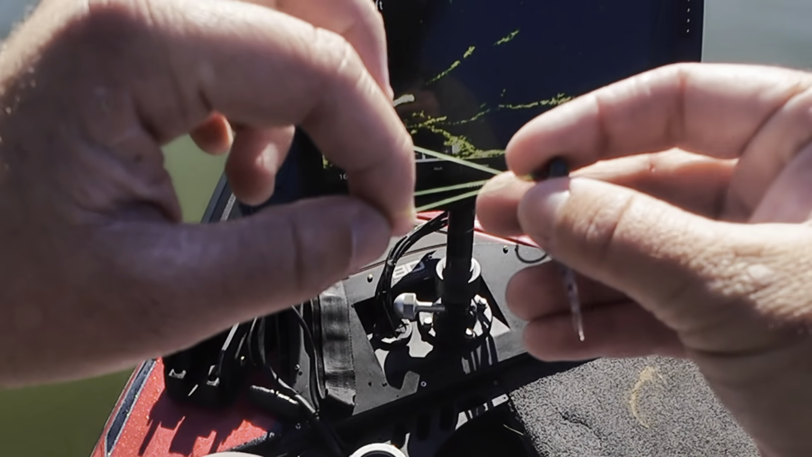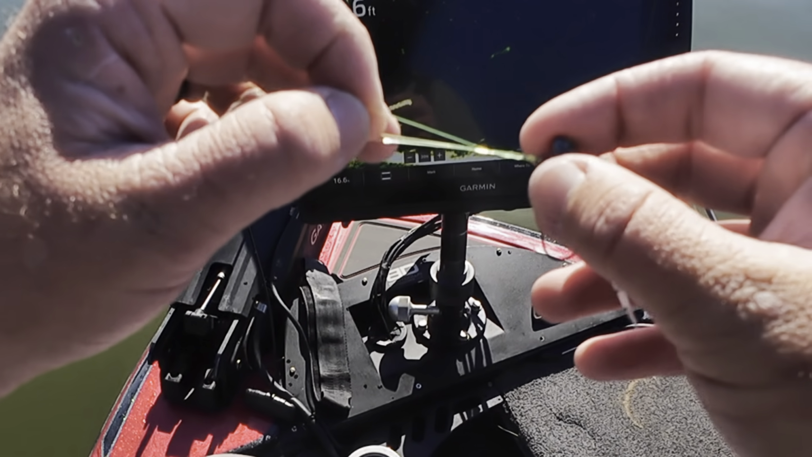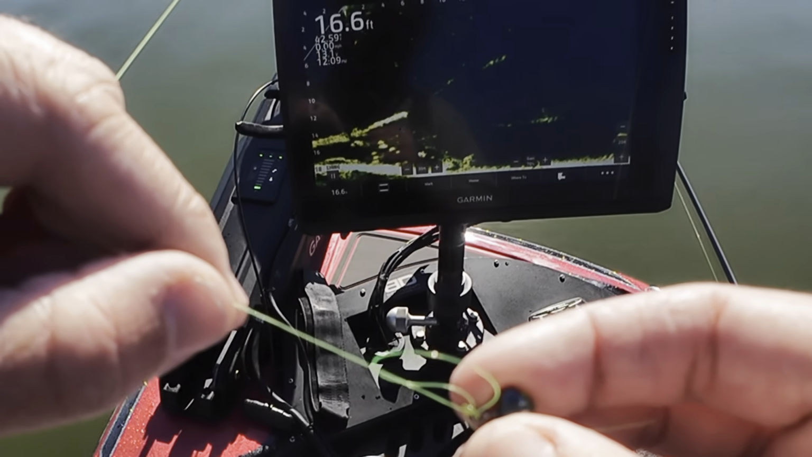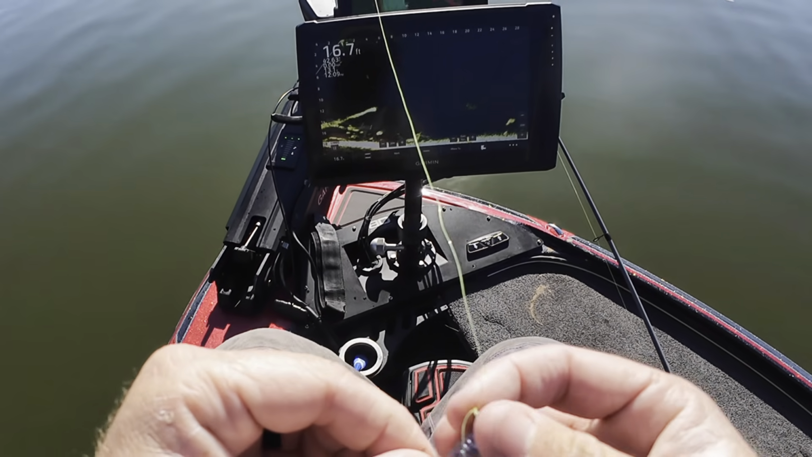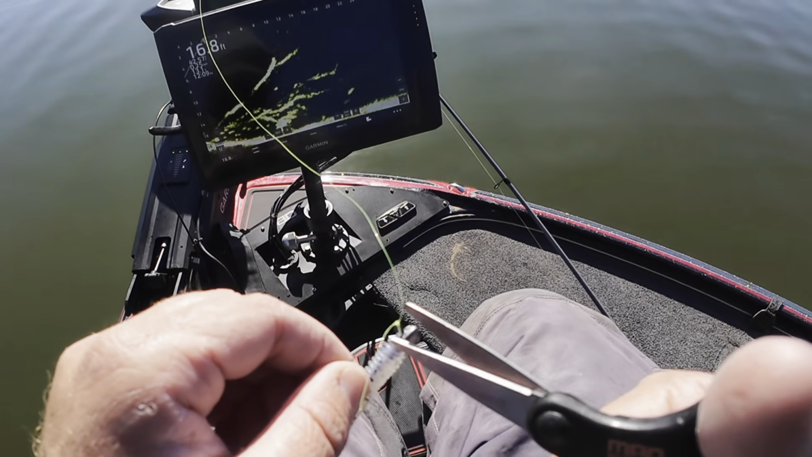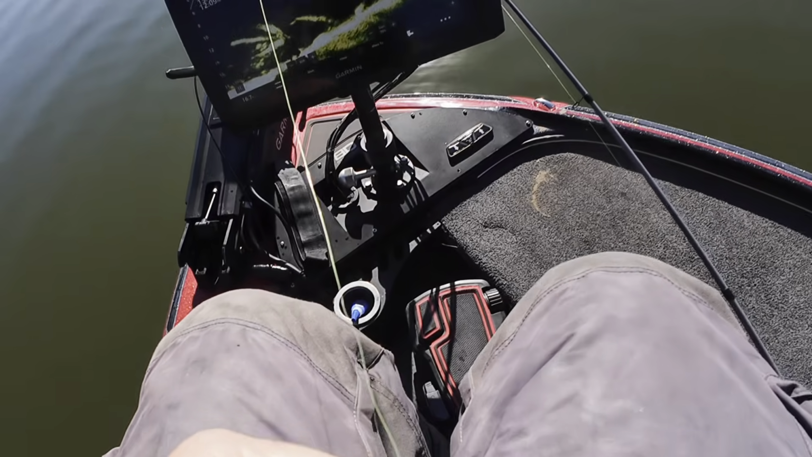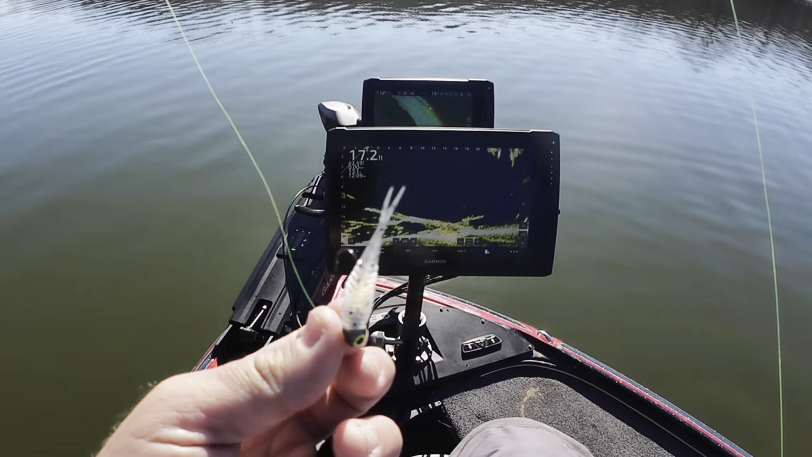Now you're going to do this, and it's very important. Don't pull on your loop. Pull on your main line. That'll keep it from getting so stressed out right there where it gets tight. So just like that, pull it tight. No stretch marks right there. Take your scissors, cut your tag off just like that, and then you're ready to go. So let's see what happens when we downsize and slow down our presentation.